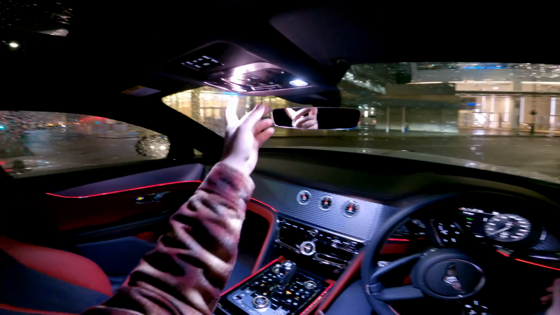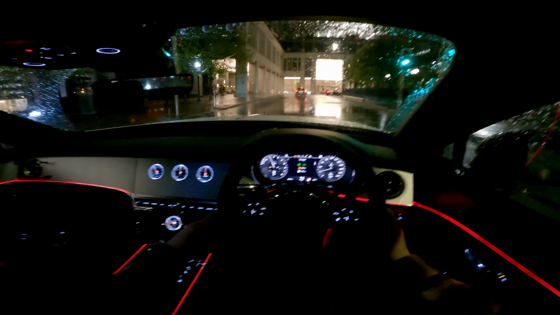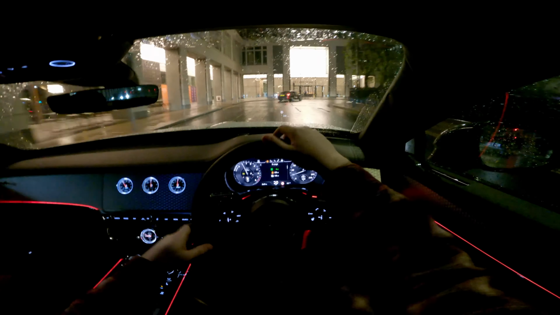However, because of the EV engine and the petrol engine working together, if you're out of a light stop, if you floor it in Sport Plus, or Sport or whatever it is, it will push you into the seat and it will go. I mean, it'll get to 60 miles an hour quite quickly. I'm really not sure what the official figure is.